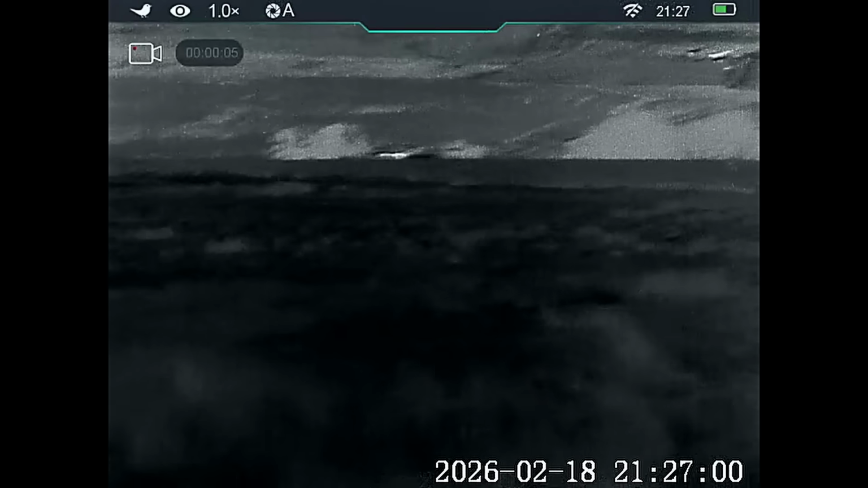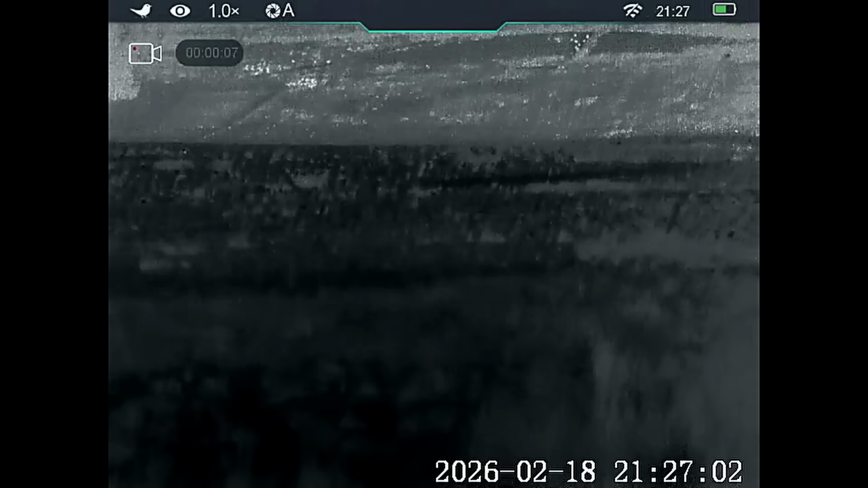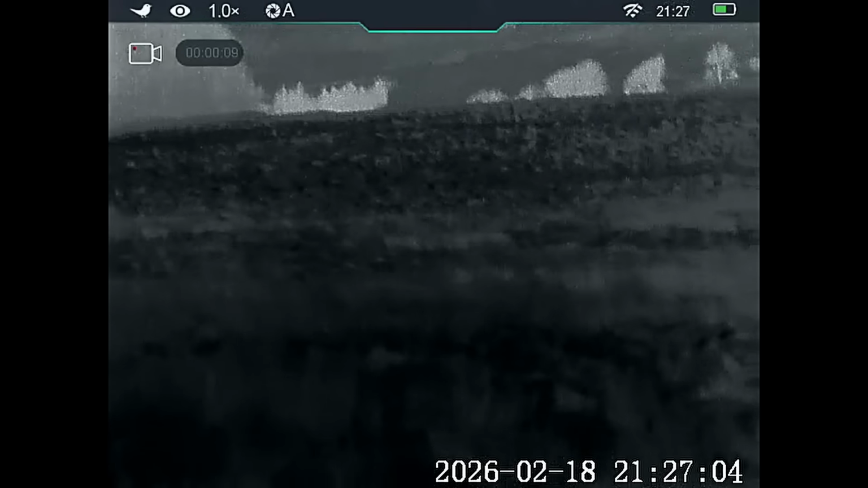I quickly had to shut the truck down and turn the lights off and jump out. I had to get the rifle out and the tripod, and I'm now trying to pick the fox up again with the thermal, ready so that I can try and get a shot on it. That's actually a red-legged partridge that's just sitting up there. So hopefully I can pick this one up again. Ah, there it is.